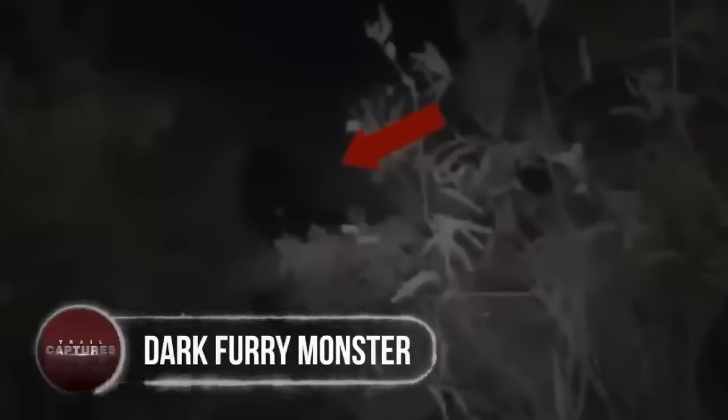Dark furry monster. This particular dark furry monster may initially seem like a man wearing a Halloween costume until you look closely at its eyes. Two explorers, while passing through the forest of northern Iran, spotted an eerie figure hiding behind the bushes. Due to the pitch darkness of the night, they were forced to get closer to it to investigate.